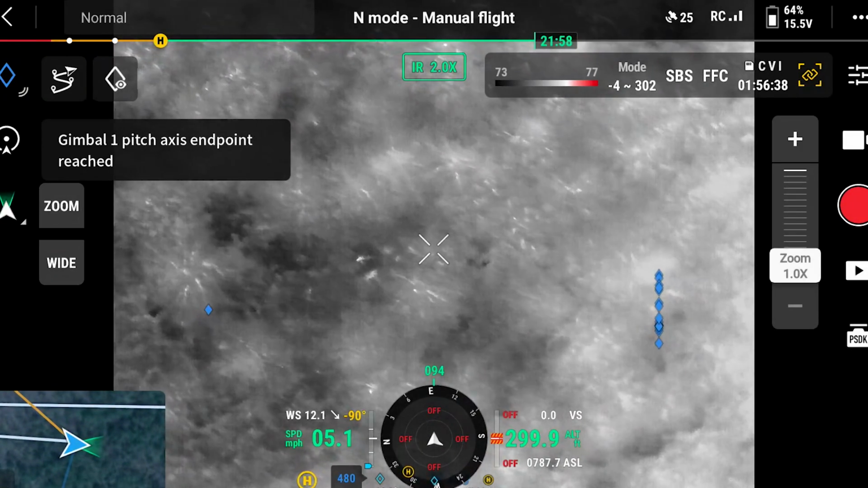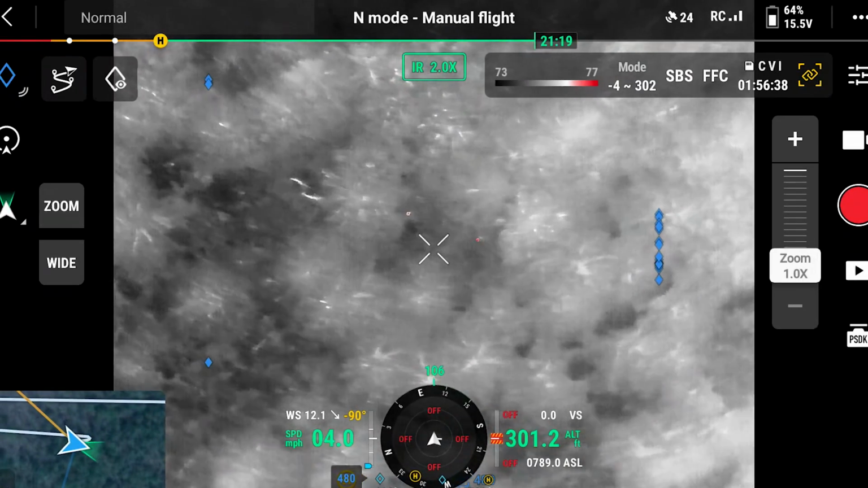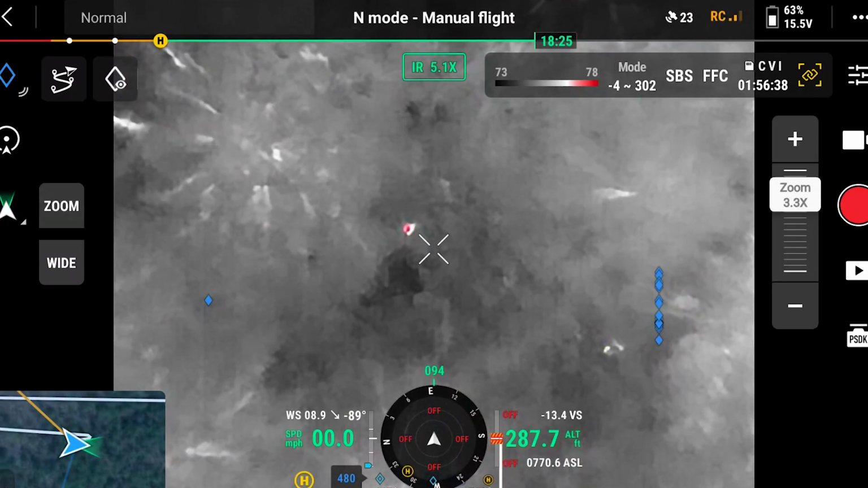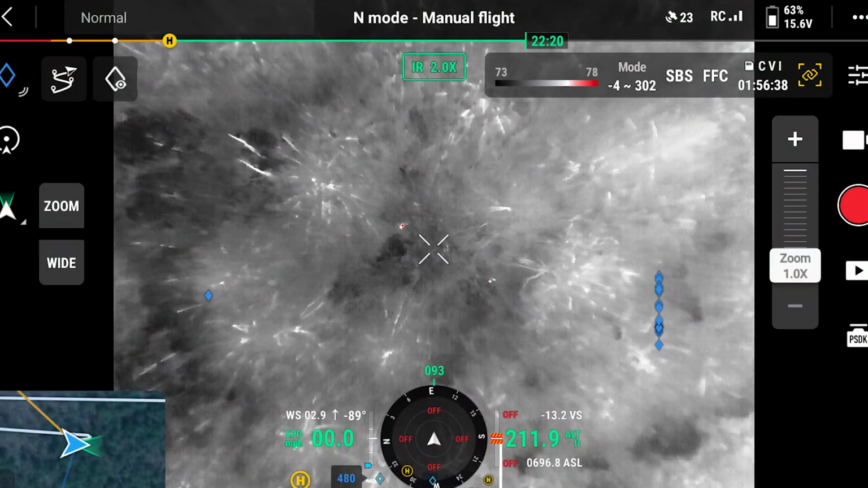There's some right there. Got another one. Two somethings. See if I can get eyes on them.